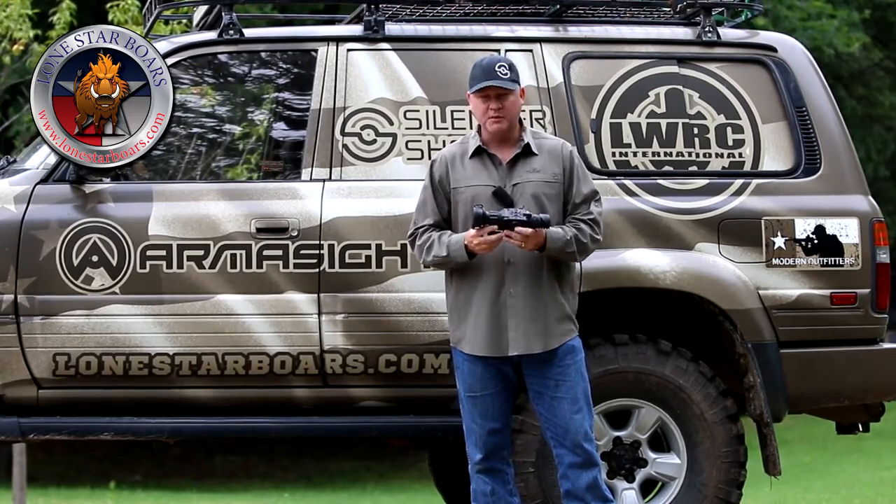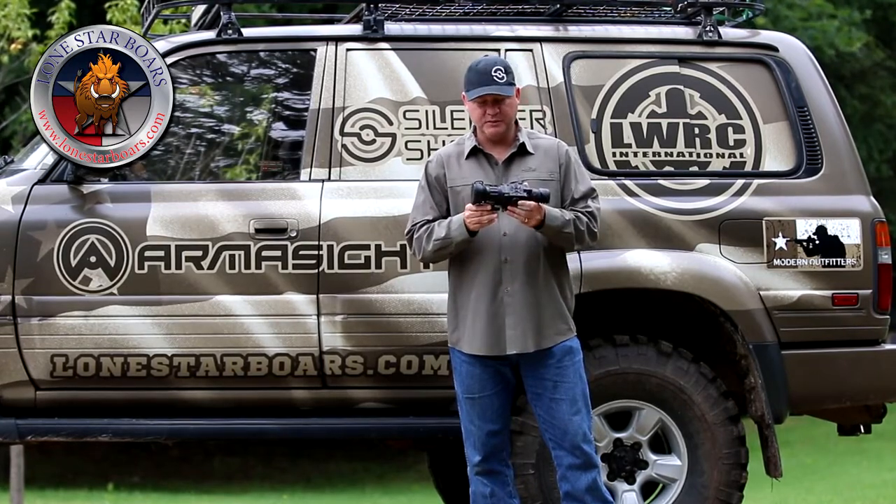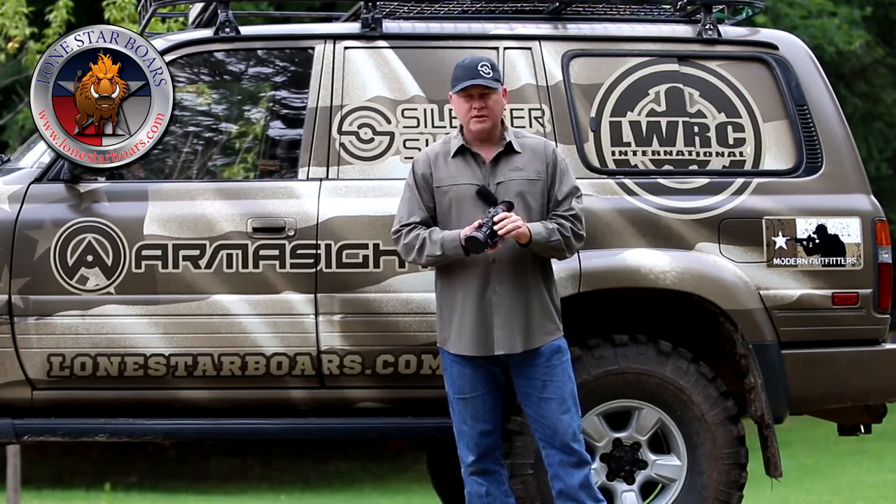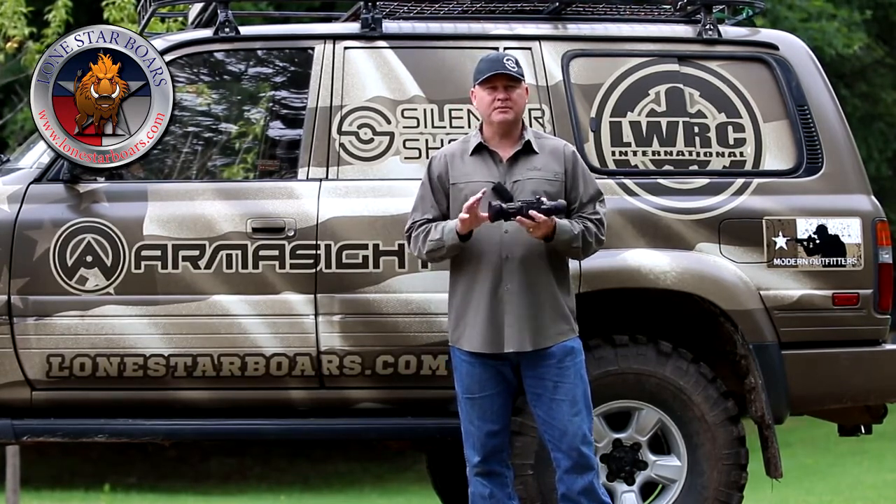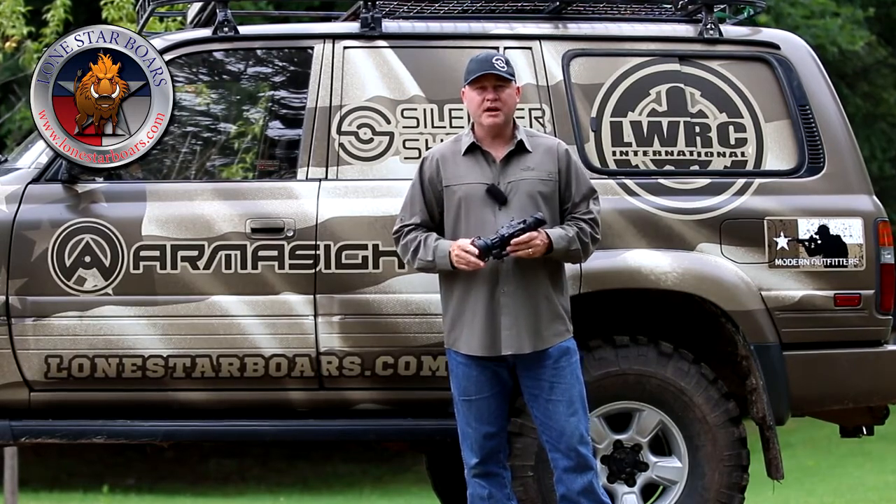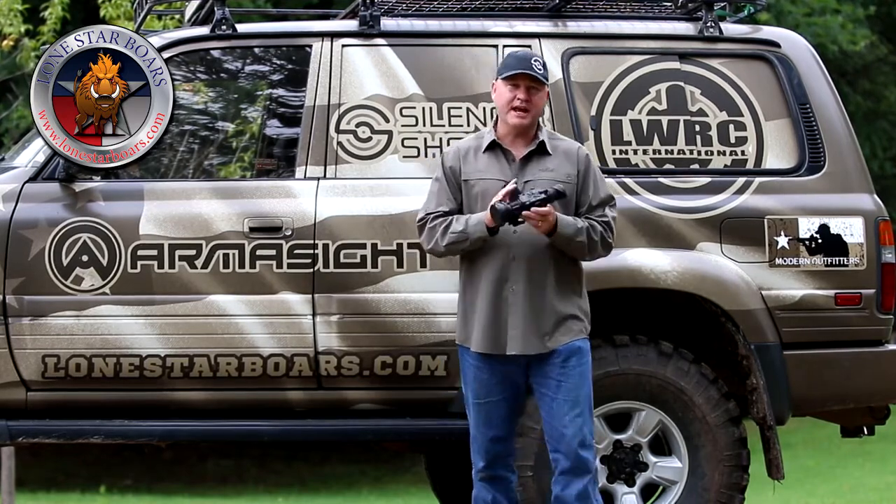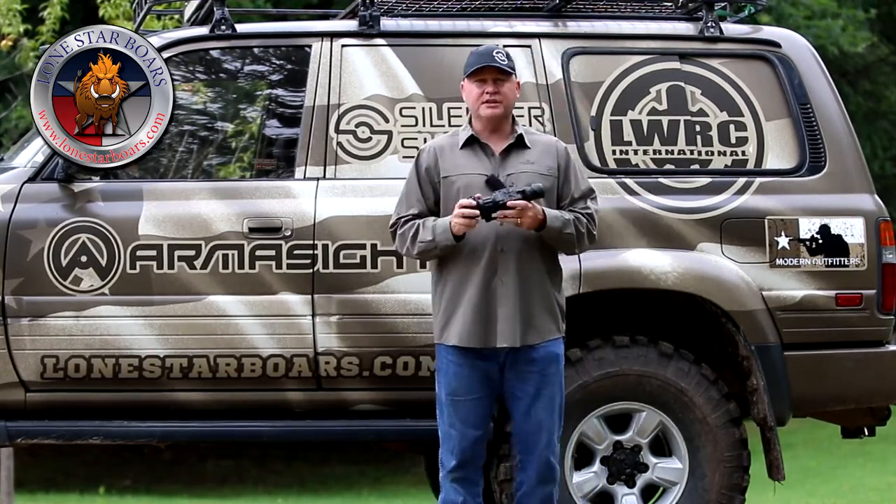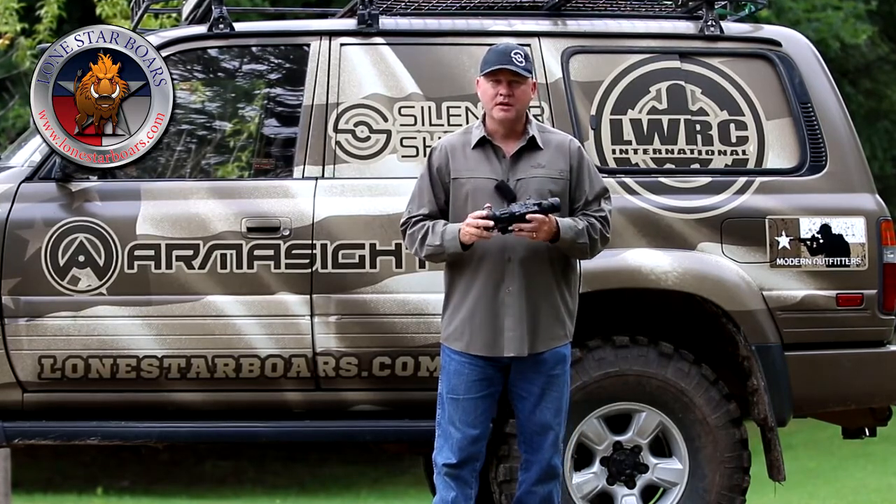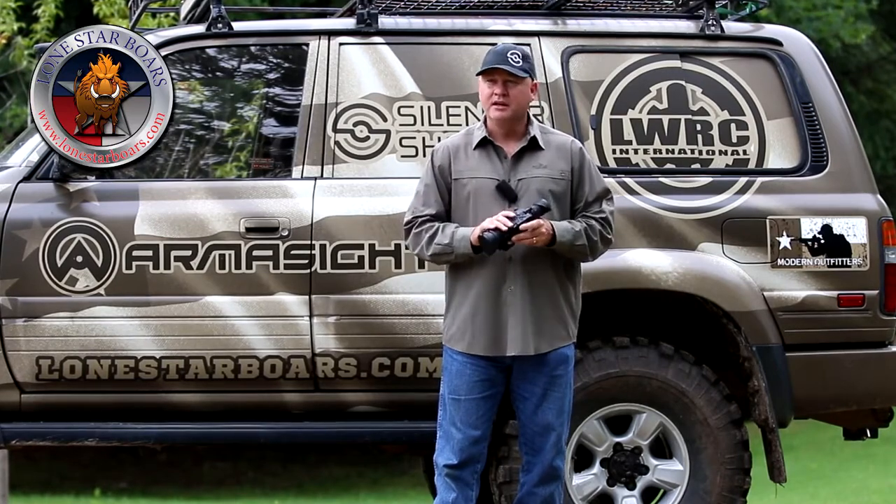Today I am going to go over the proper settings for an Armasight thermal. What I have in my hands here is the standard Zeus 75mm from Armasight. It's a standalone scope. What I've noticed at the different events and talking to people on email and PMs is that people are not using the full benefits of the custom settings or the enhancements in these units. They're either using the defaults, or when they're using the enhancement, they're setting up the scope wrong. So we're going to go over those things and talk about that.